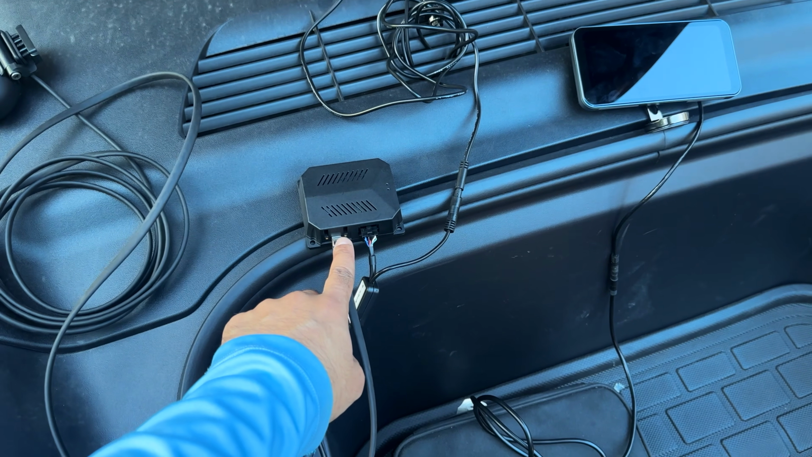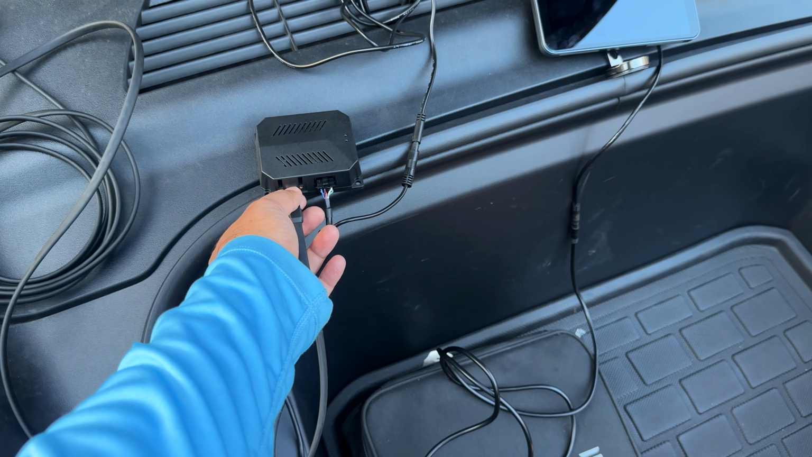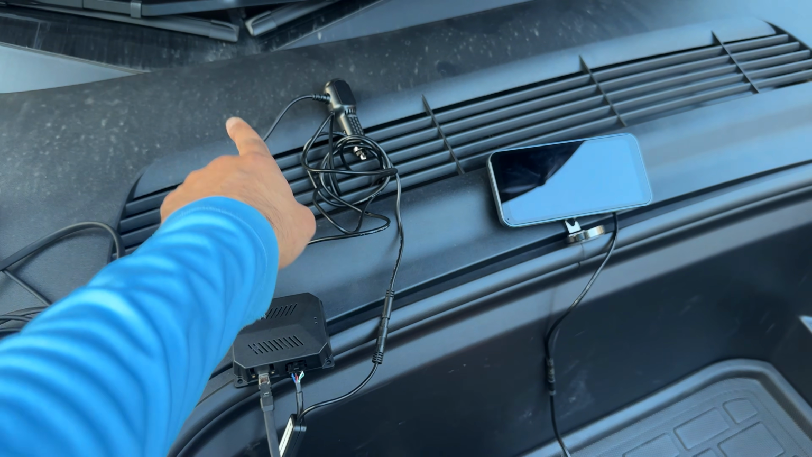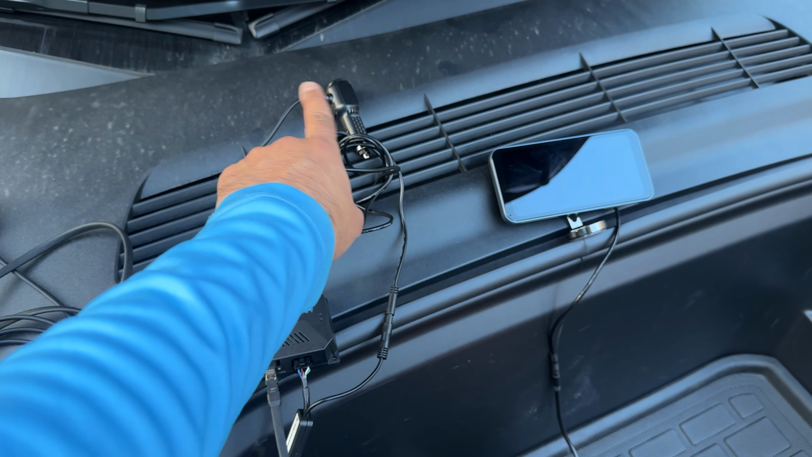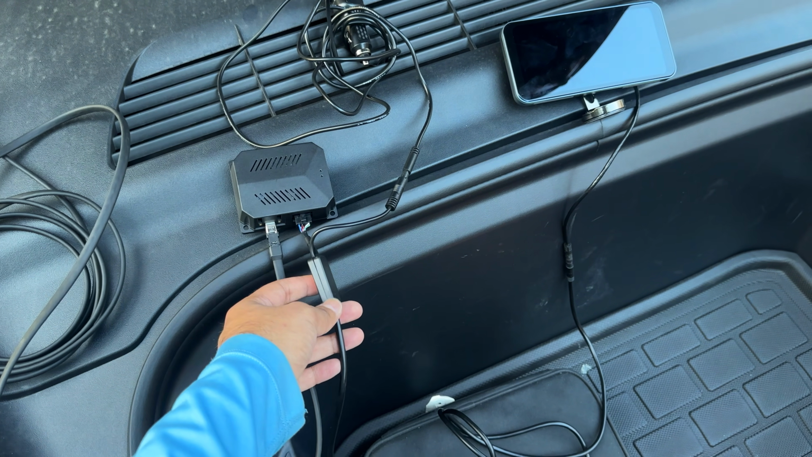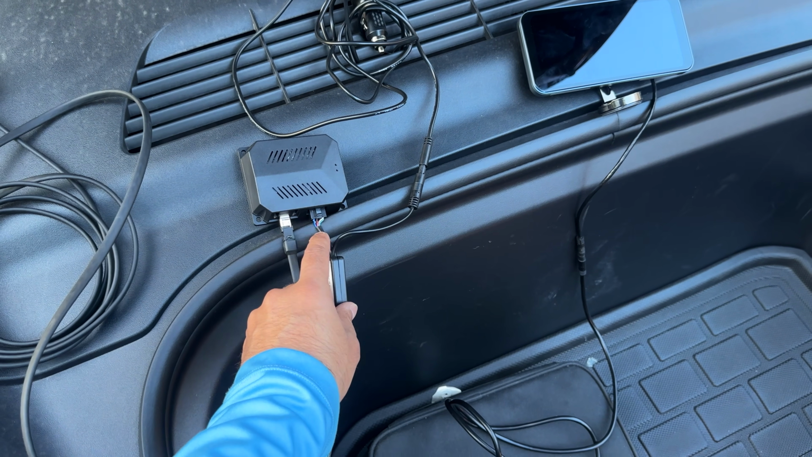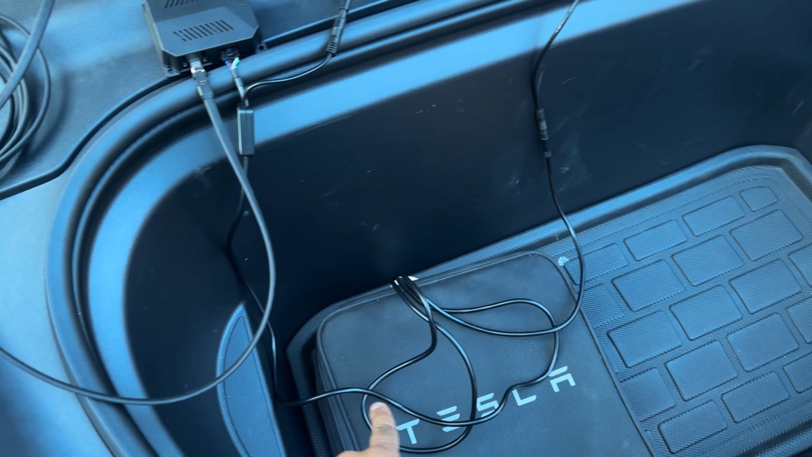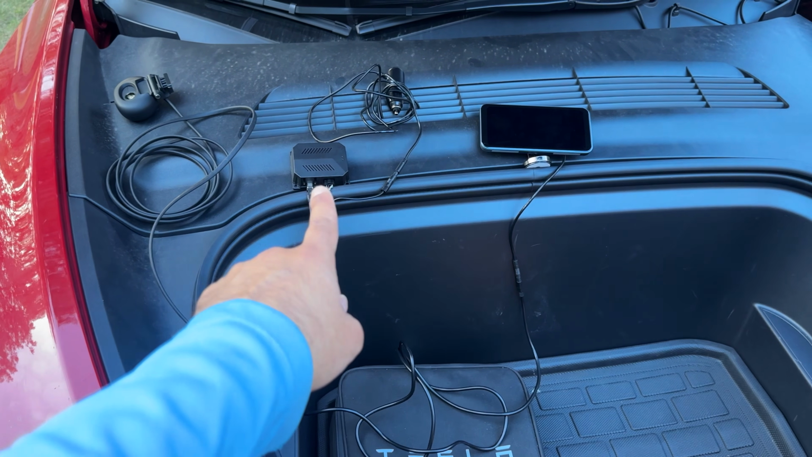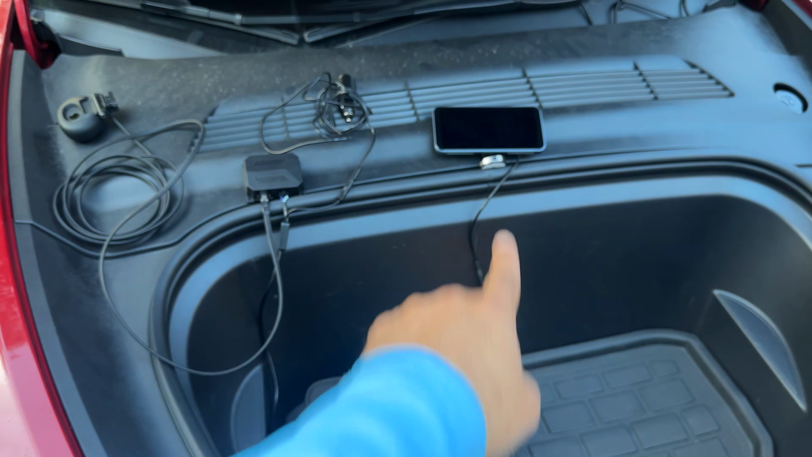That connects to this control box here. It's USB-C. They also send you some cable protection here. I'll show you how to install that so this does not bend or anything. Then you have got the power. So this is the power. You plug it into the 12 volt. It goes through and then plugs into this controller unit, so this is the controller's power. Then it has got an output that is going to the screen. That's it. Camera input coming in, power coming in, output going to the screen.